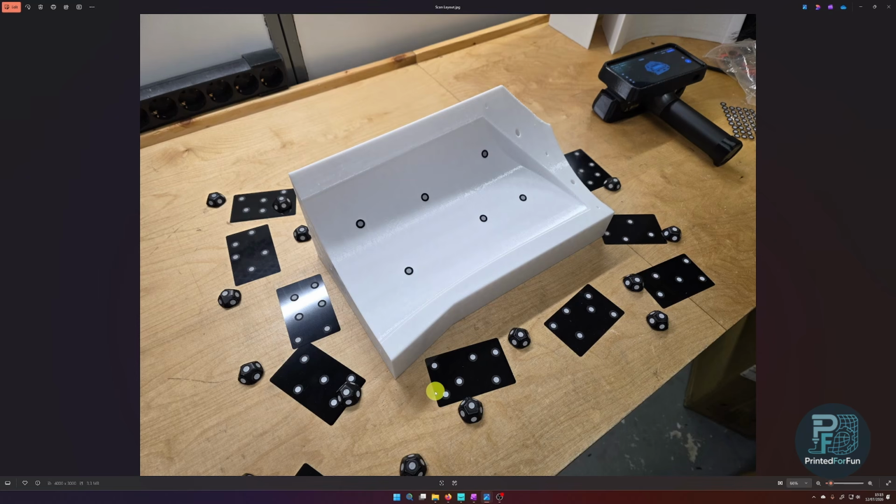Just a few of my marker cards and marker geometries on the table, and a few markers here on the mold face. Simply because if I wanted to scan these extreme parts to the top, it would have been possible with a bit of trying around, but the surface texture would have gotten much worse.